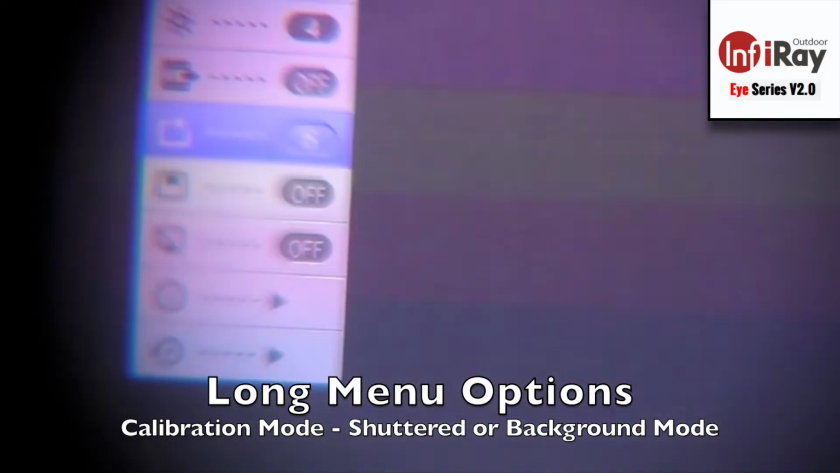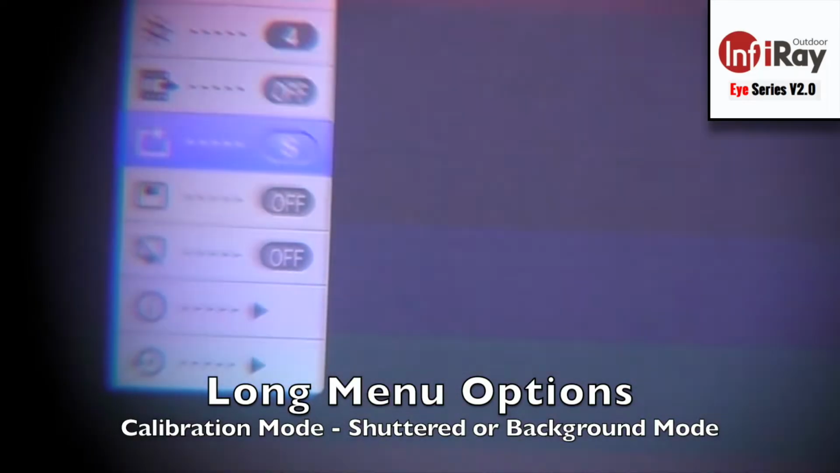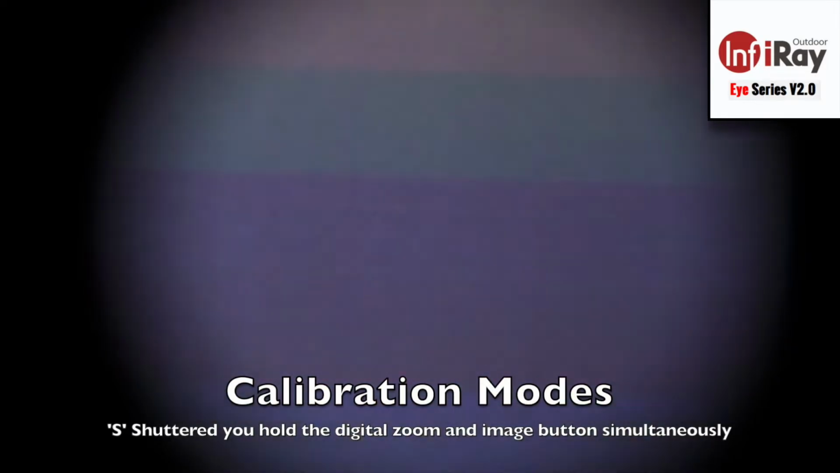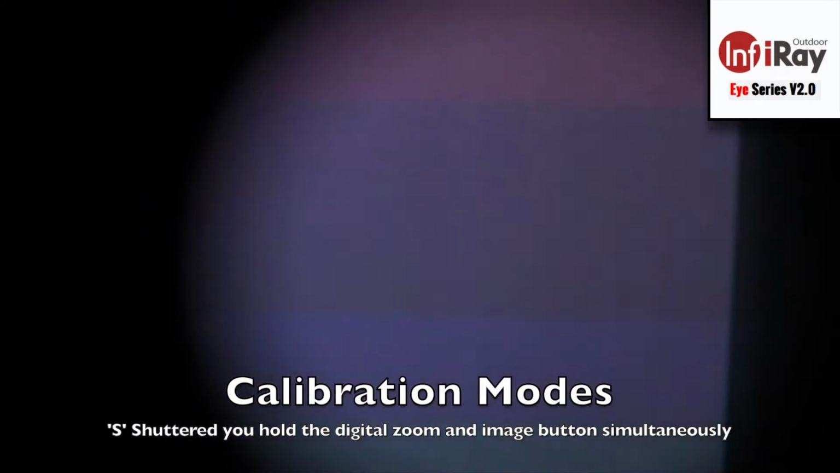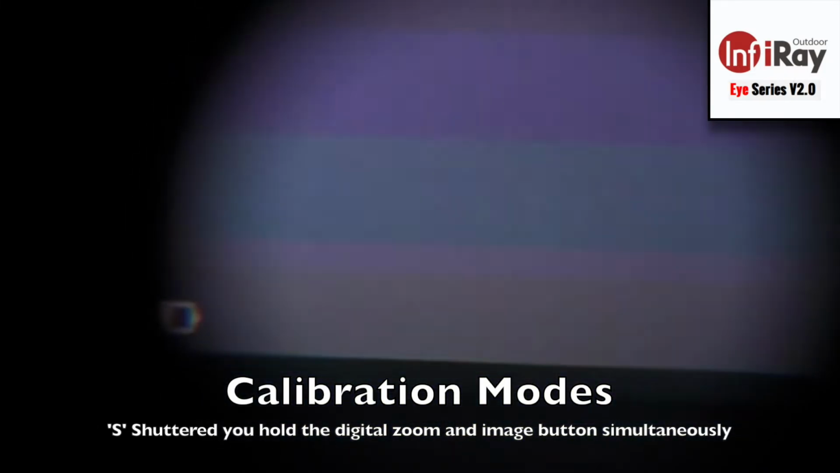Let's leave it in S for now. Let this time out. In order to calibrate the unit at any given time manually, you're going to press and hold the digital magnification button and image capture button for 2 seconds simultaneously. Right there, I heard the shutter calibrate the unit.